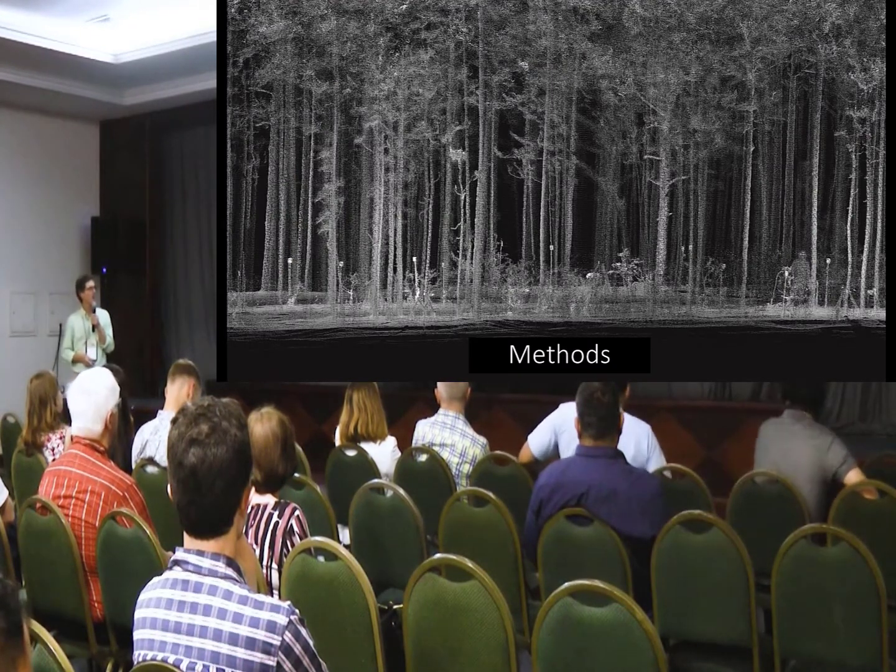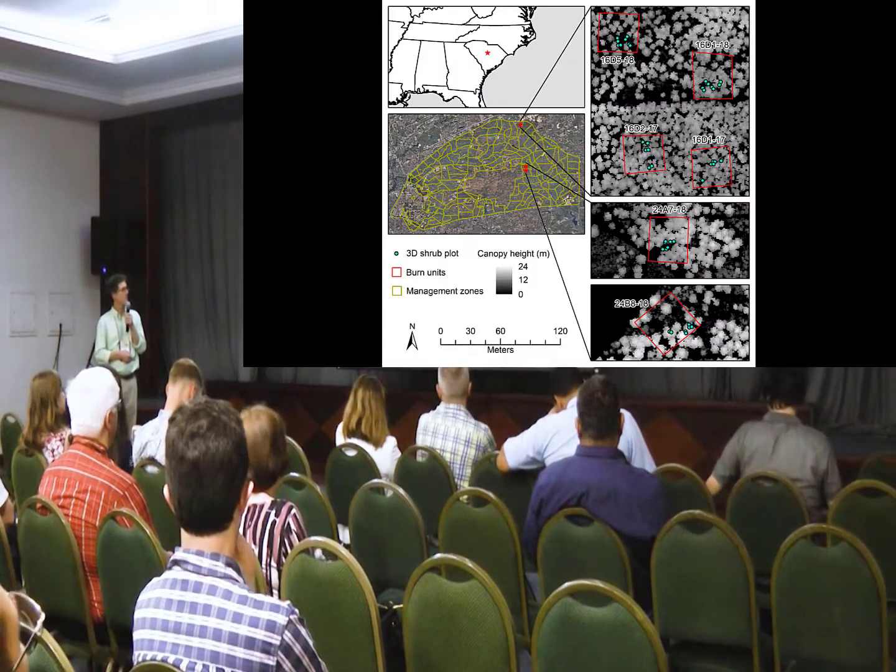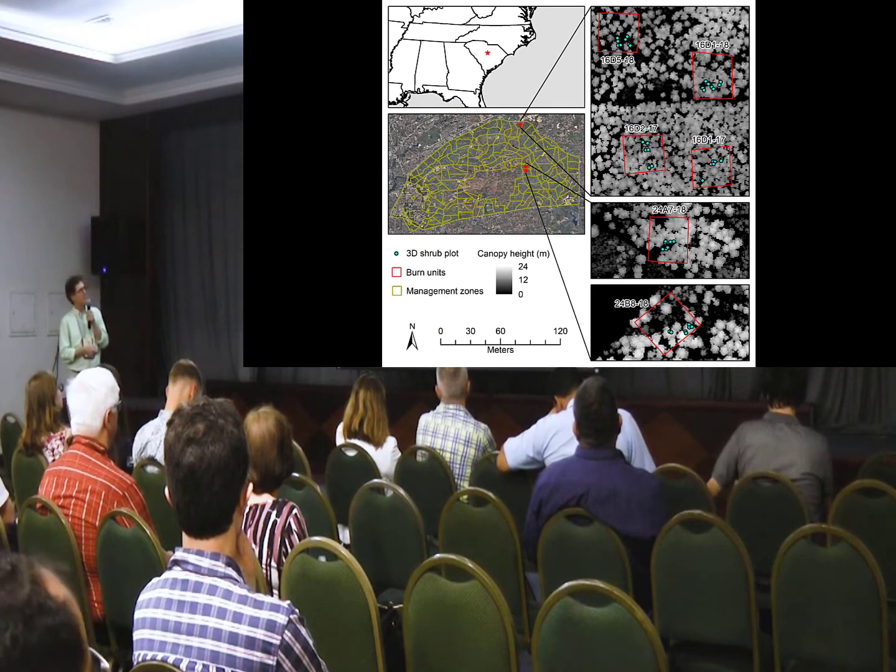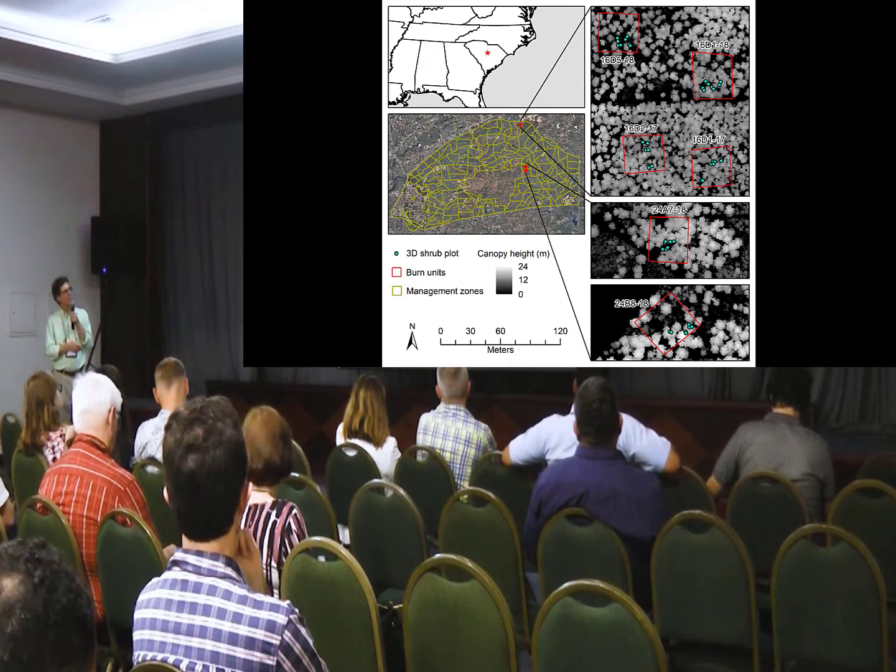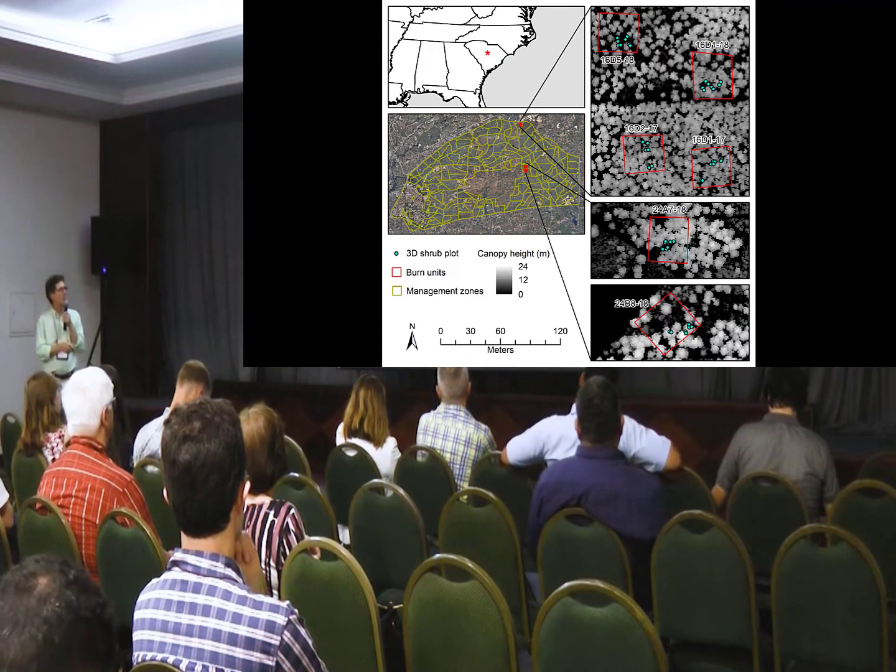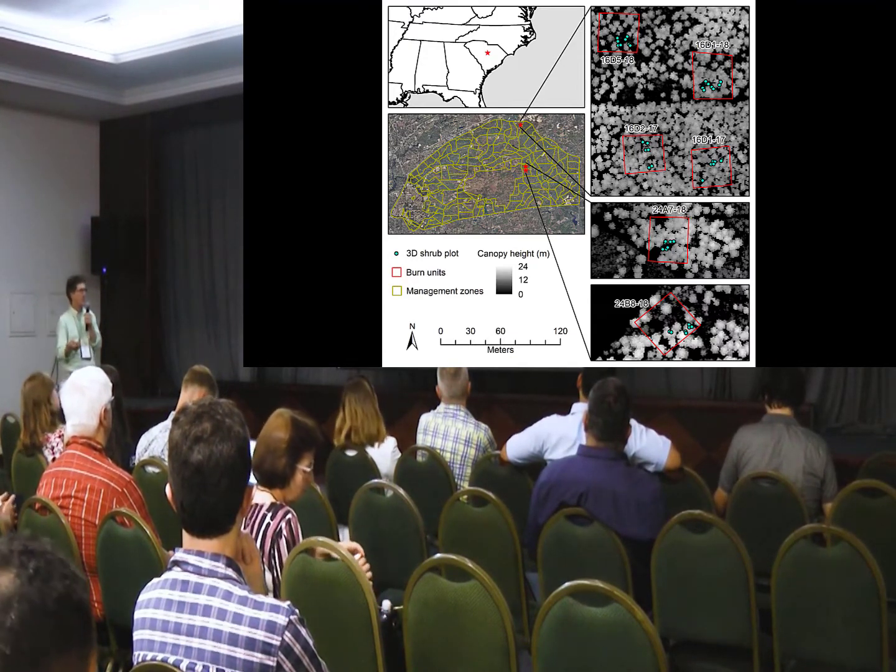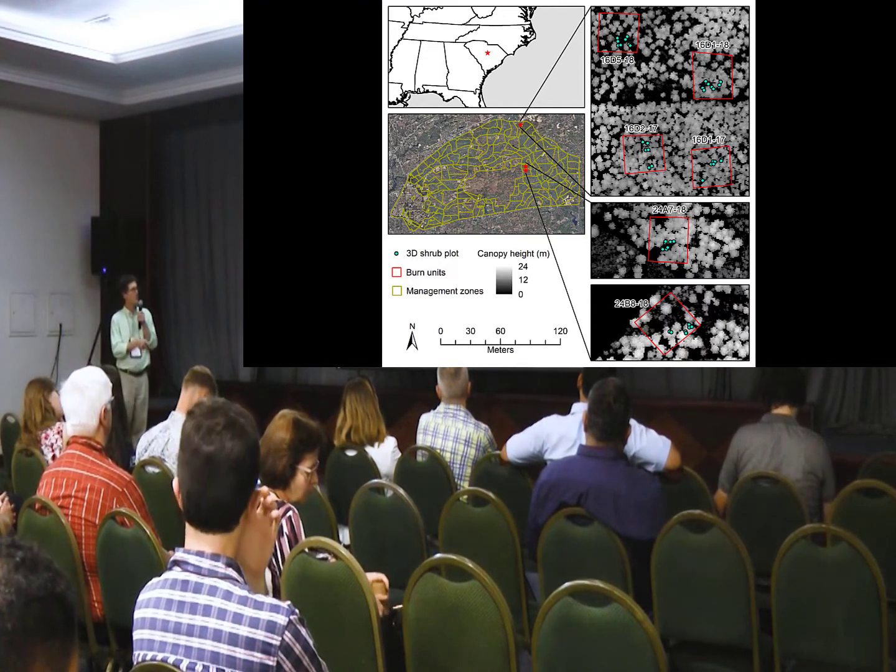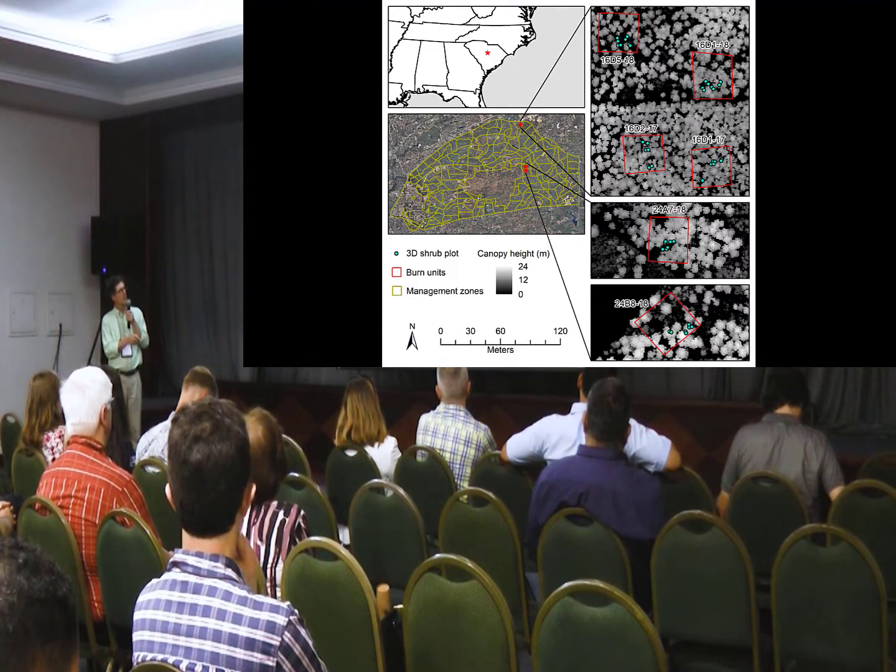Okay, some methods. This will be very brief. This is actually a TLS scan of one of our study plots. So this is now focusing on Fort Jackson up here in South Carolina. This is a map of the Fort Jackson Army base, and these are management units. They will burn each one of these units usually in the dormant season, sometimes in the growing season. These fires that we did were in the growing season. So we did some experimental burn plots here in a couple of management units, and then a couple other ones up here. And then these are the zoom shots of it.